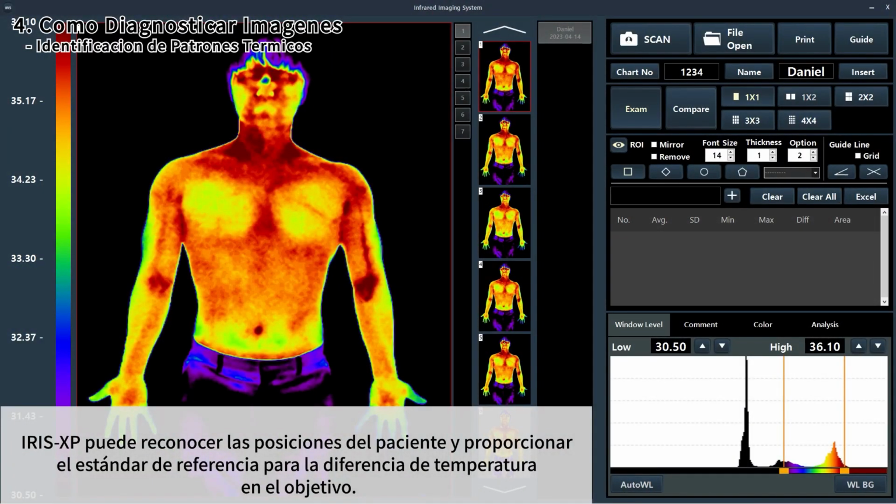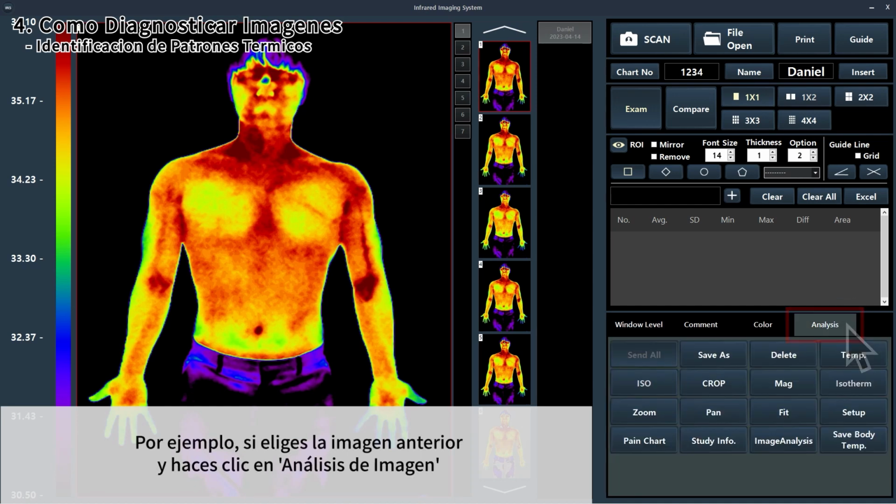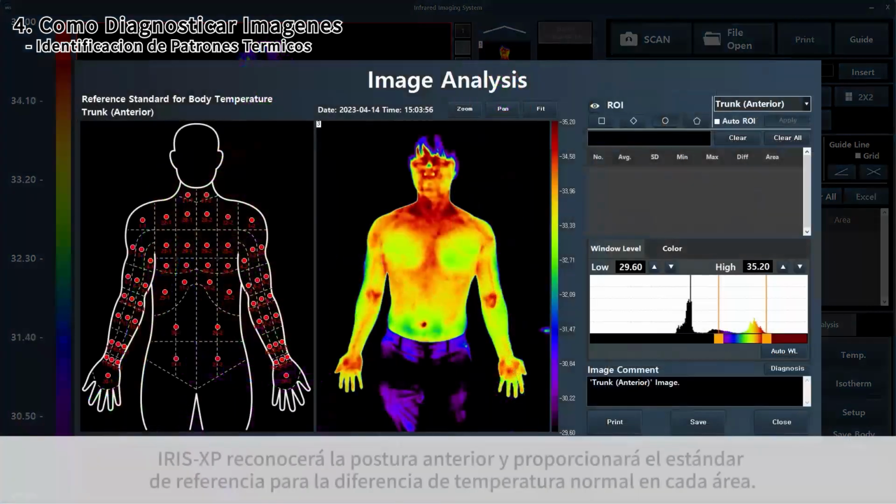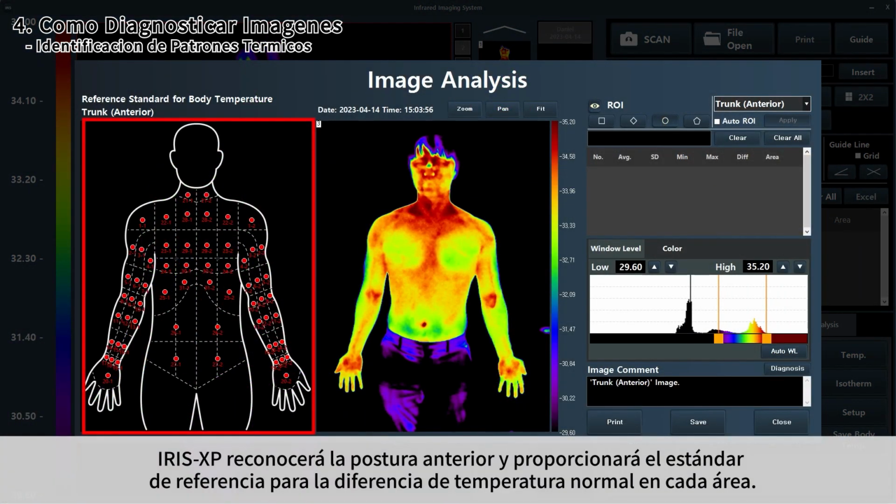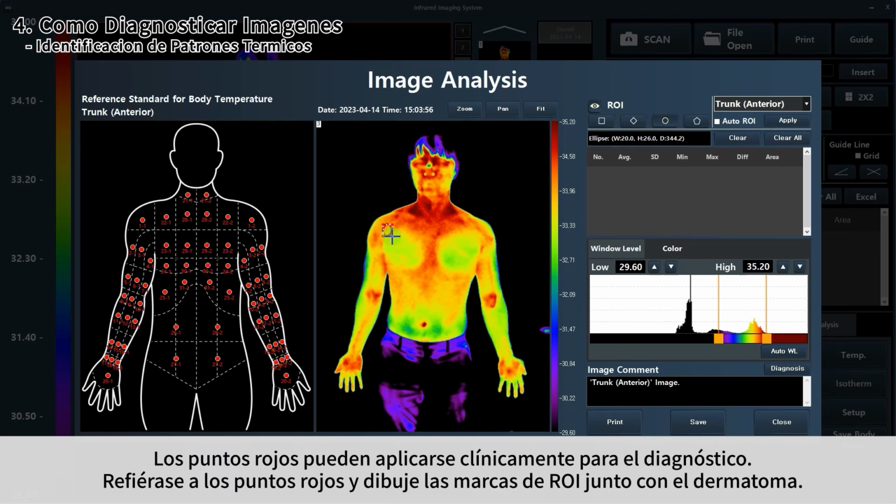Iris XP can recognize the patient's positions and provide the reference standard for the temperature difference in the target. For example, if you choose the anterior image and click Image Analysis, Iris XP will recognize the anterior pose and provide the reference standard for the normal temperature difference in each area. If you click the red dots, normal temperature difference will be indicated. The red dots can be clinically applied for diagnosis.